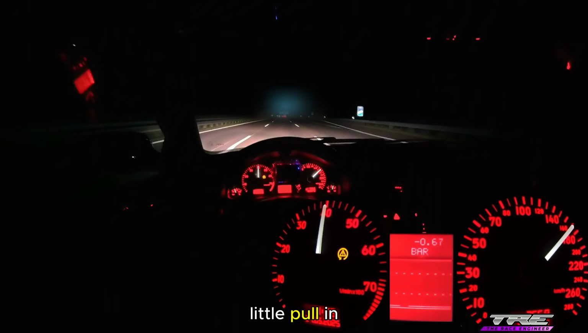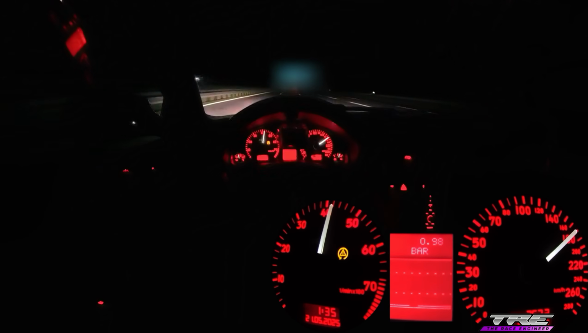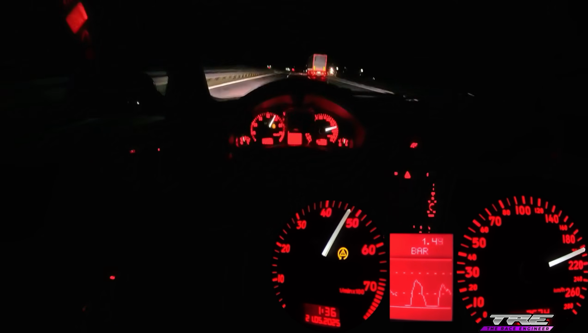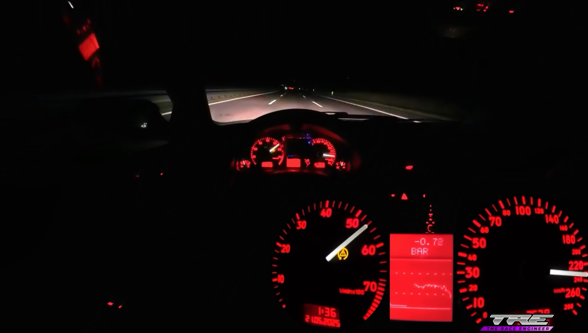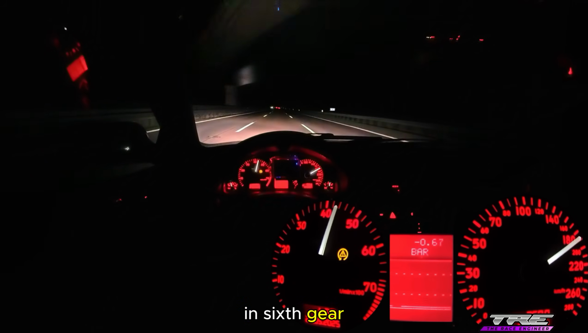Let's do a little pull in 6th gear. But you can already feel how strong the car is, even in 6th gear.